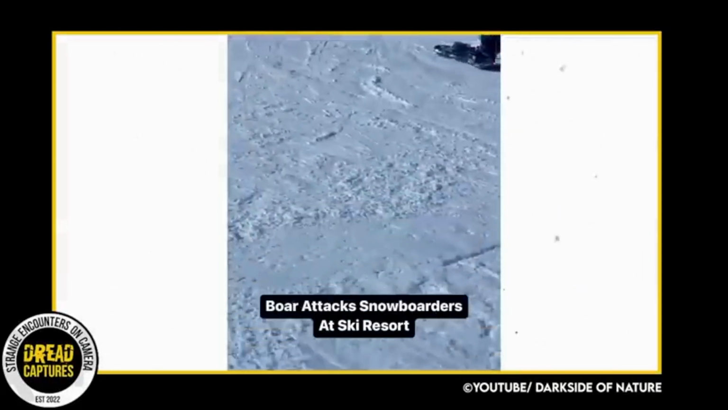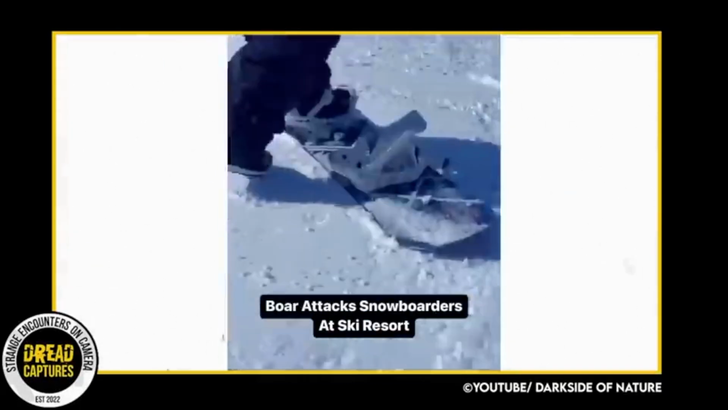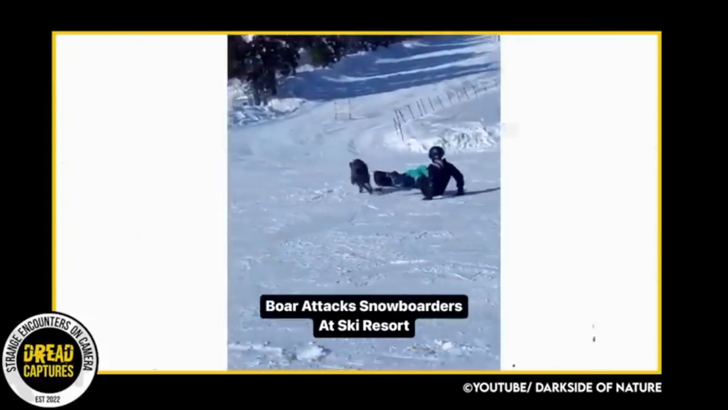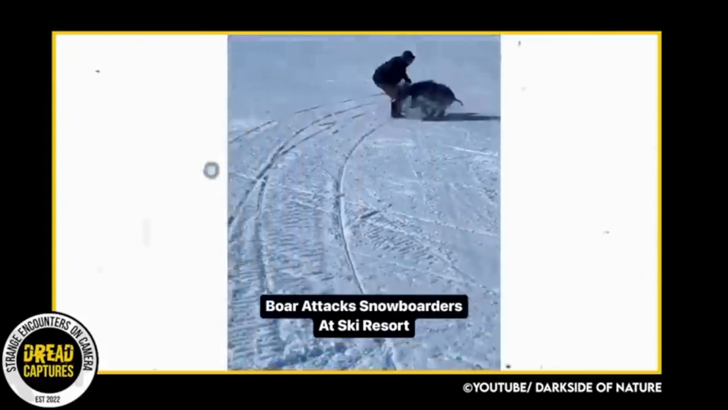What would you guys do in this situation? Oftentimes when you see one boar, you see a couple, so thank goodness the rest of the family didn't follow him and join in.